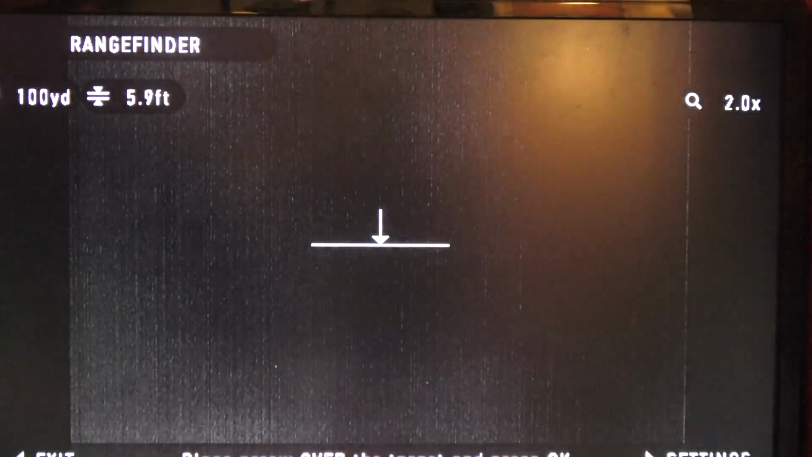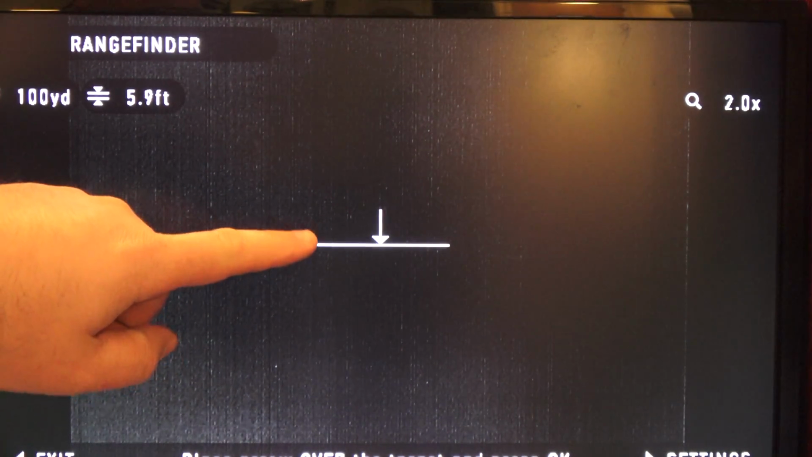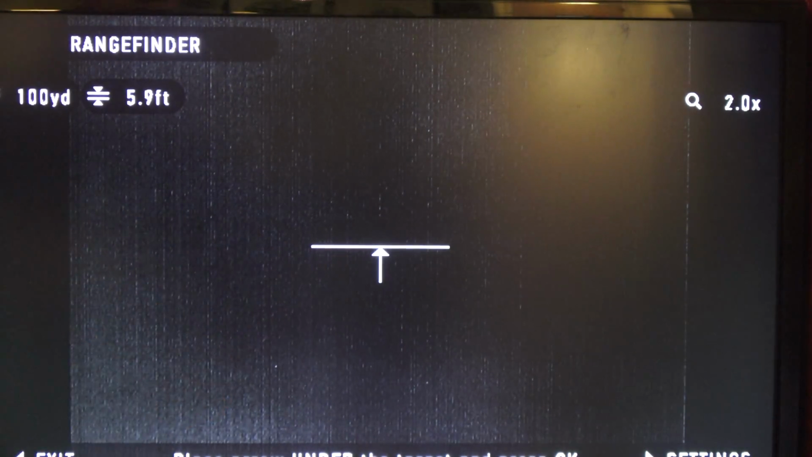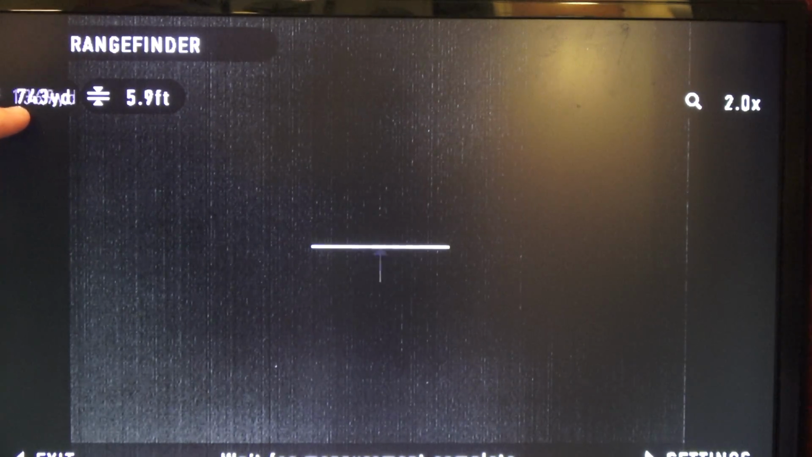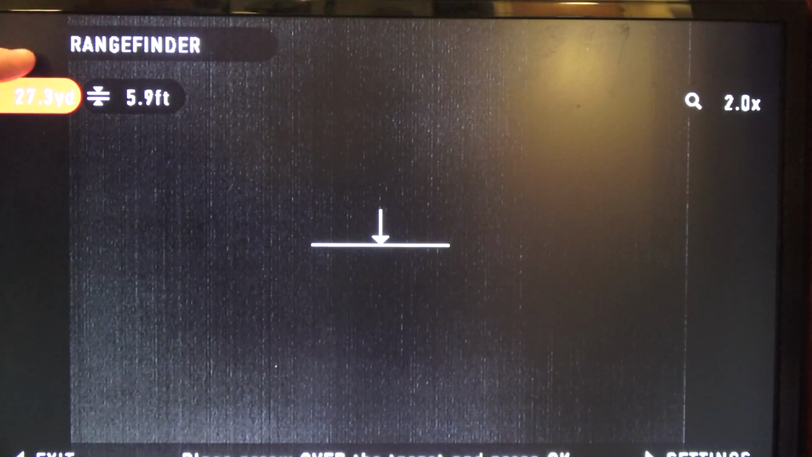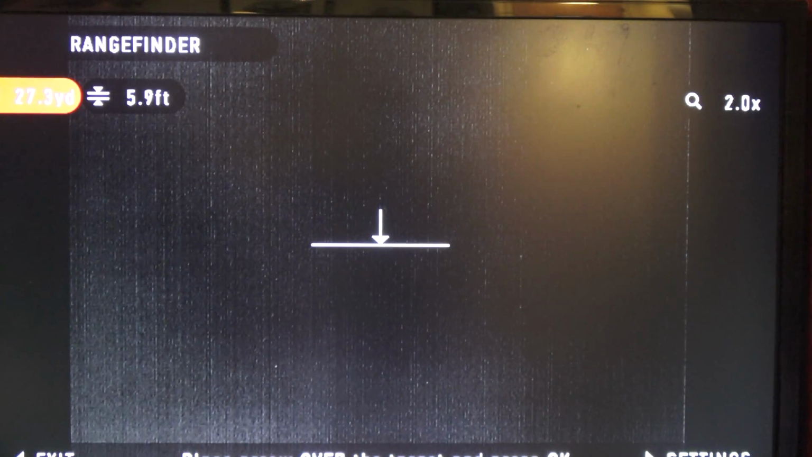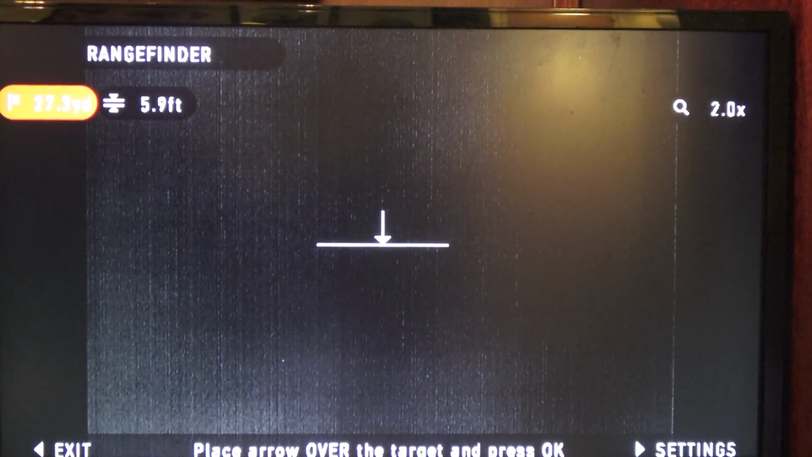you're going to then, of course, they have the lens cap off. Right here at the top of your target, you're going to press enter. It's going to have you move your scope to where this is at the bottom of your target, and then you press enter, and see how it changes the yardage up here to wherever. Of course, I just did it here, so it's not pointing at anything, so it's calculation based. You also have to know what the height of your target is. Let me zoom out just a little bit here on the screen so you guys can see everything.